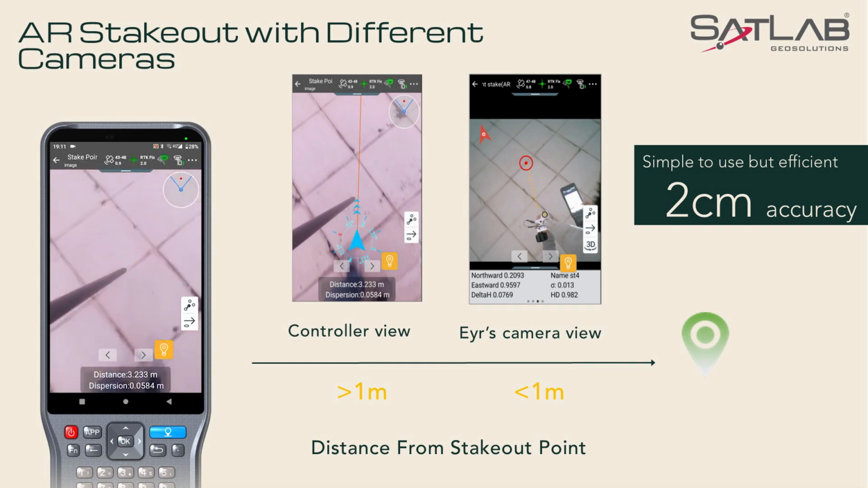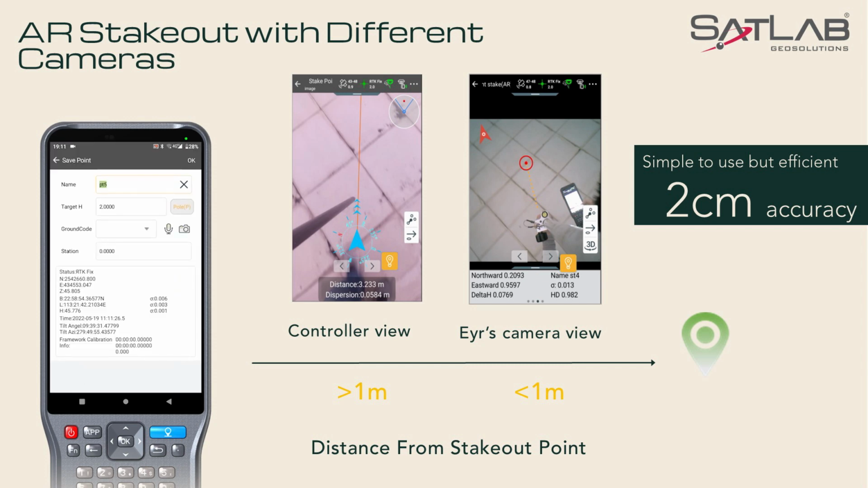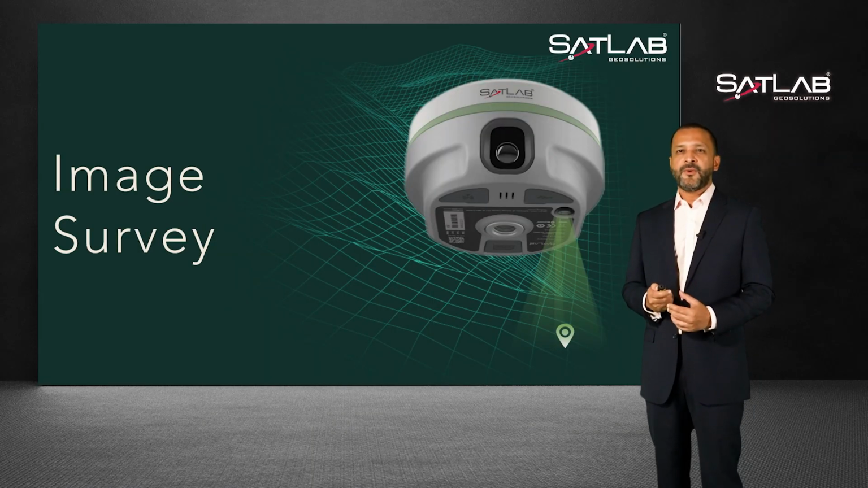Okay, let's take a look at the operation of the application on the video. We can use the camera in the SHC55 controller as a staking out guide. So as you are far and you get closer to the target, the downward camera automatically switches on and places a red dot on the location or the stakeout point where the pole needs to be placed. Okay, so now we have covered the improvements in staking out.